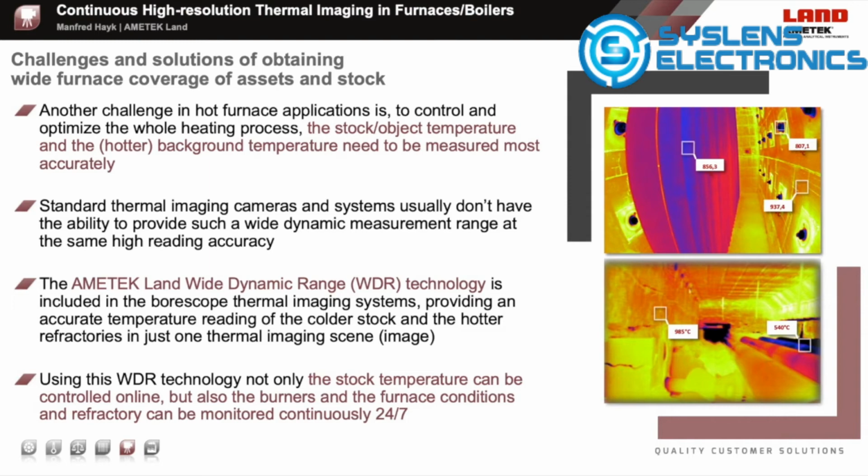The WDR technology, Wide Dynamic Range, allows the specific furnace camera systems, like the Nearby 640, to measure both the coldest and the hottest temperatures at the same time and with the same high reading accuracy. This is a big advantage for furnace applications where cold stock is running into or where colder parts are present in the furnace scenes, like with exothermic reactions.